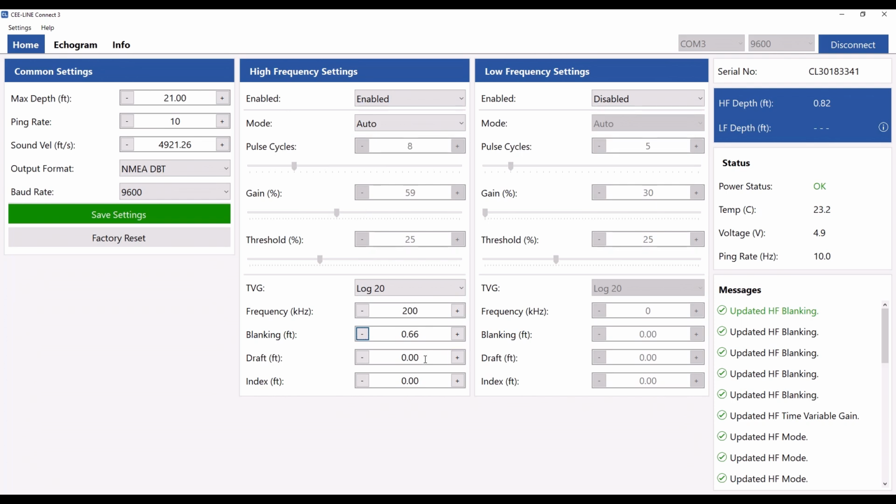The draft is the distance the transducer is below the water surface. This can be added here in CEE-LINE Connect or in Hydromagic. Typically, it will go in here in CEE-LINE Connect, and I'll come back to the draft setup. But you will measure the distance from the transducer face to the water surface, and that will go in here. Let's say it's a foot down. Index is a transducer offset, which is almost never applied, especially to a 200 kilohertz transducer, but there is an index offset field in here.